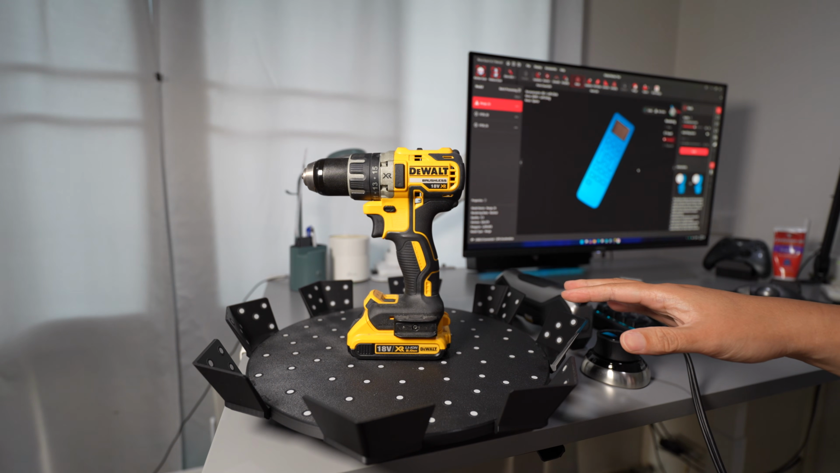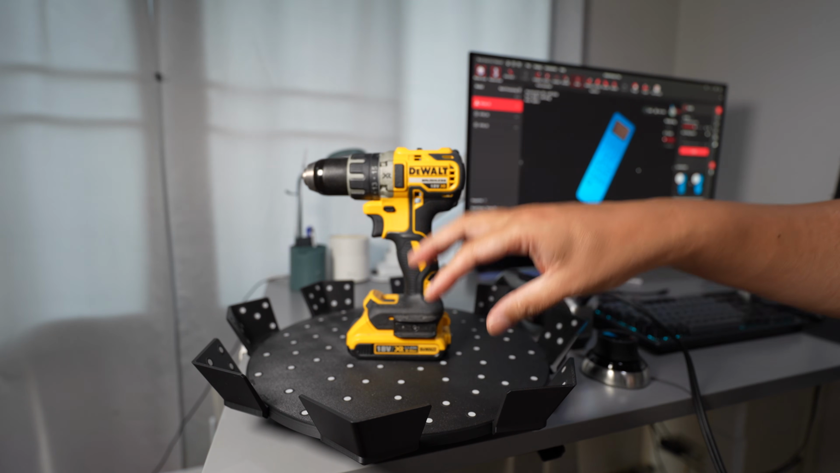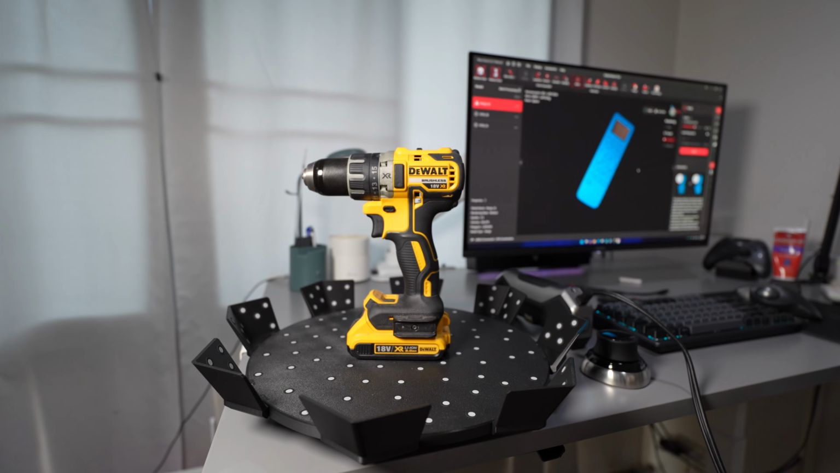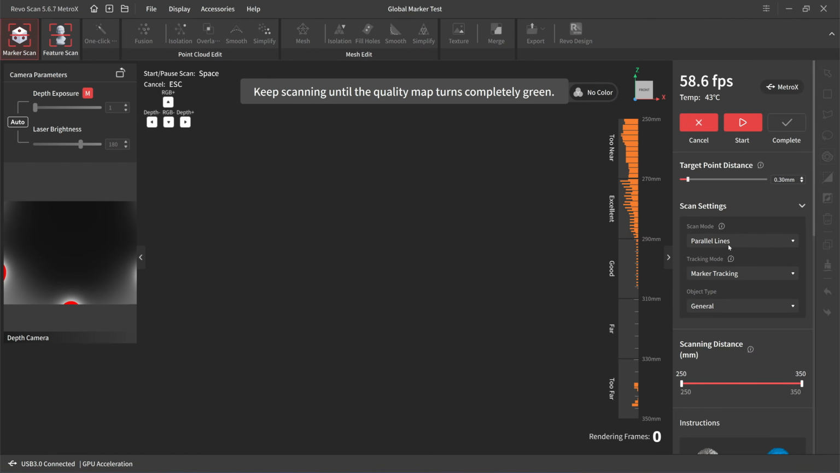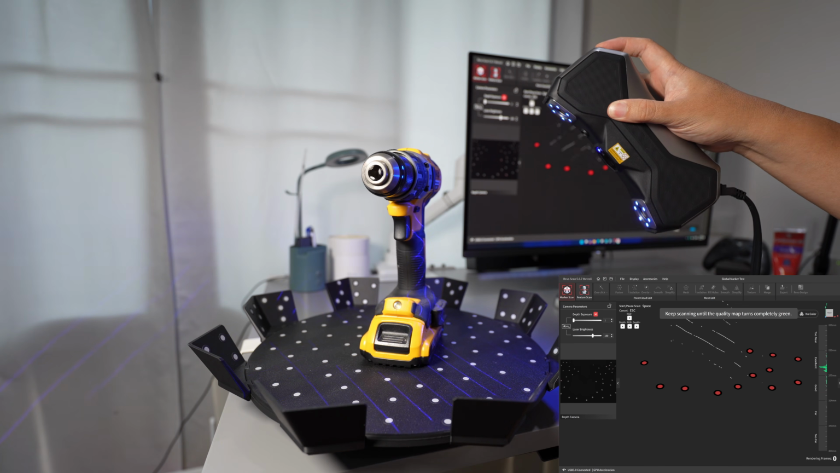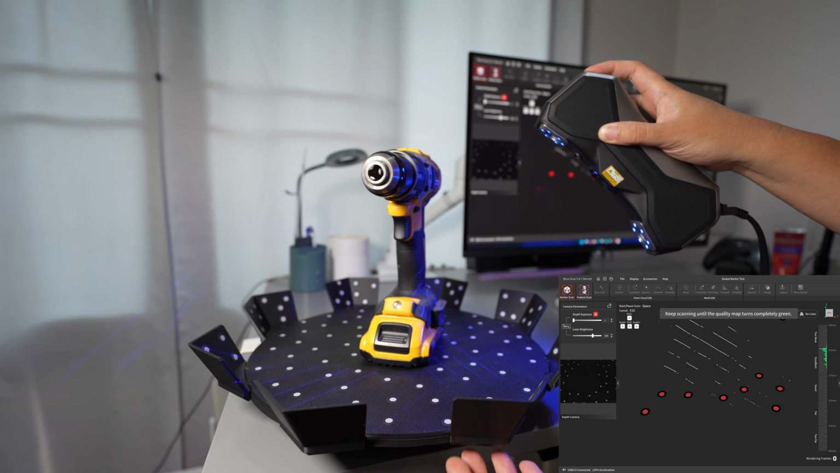See if the Metro X can scan this on this turntable without applying the markers onto the object itself. So I'm going to use a cloth line because it's big, right? The resolution is 0.3, same one as when I do it with the Laptop. So let's try if this can scan this.